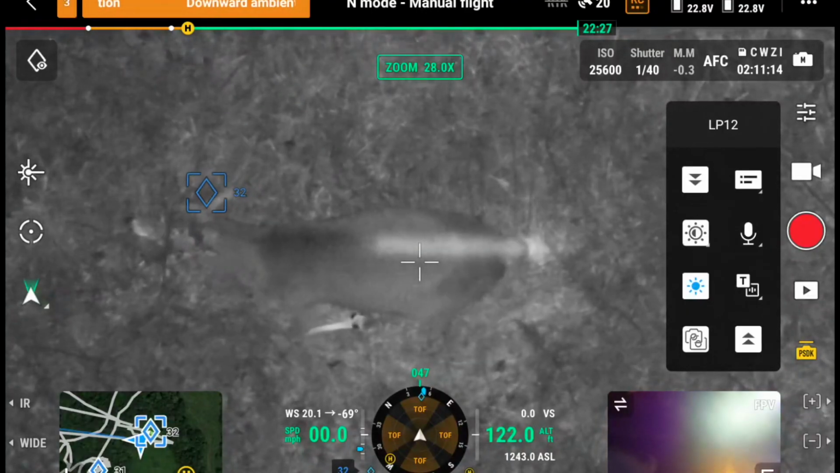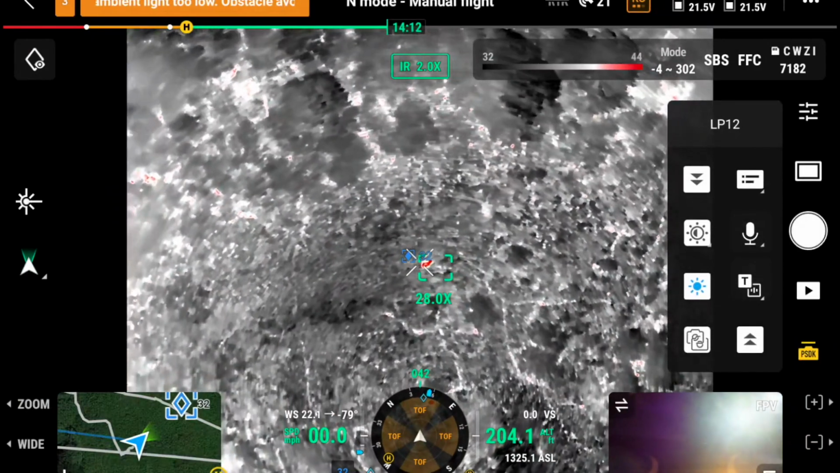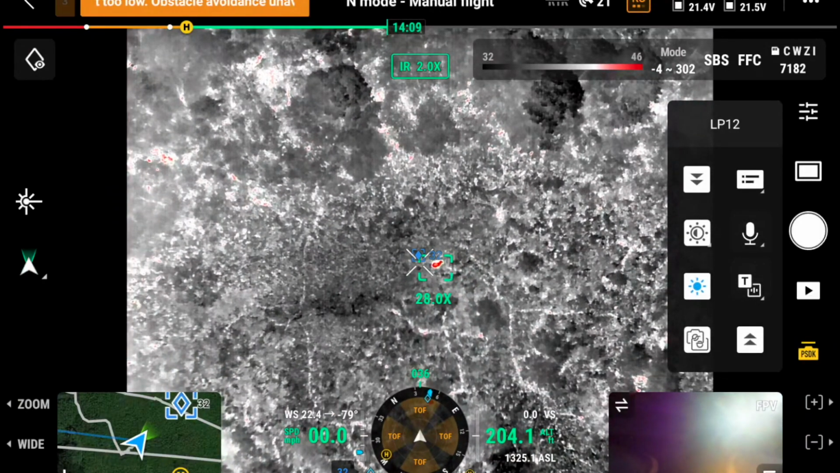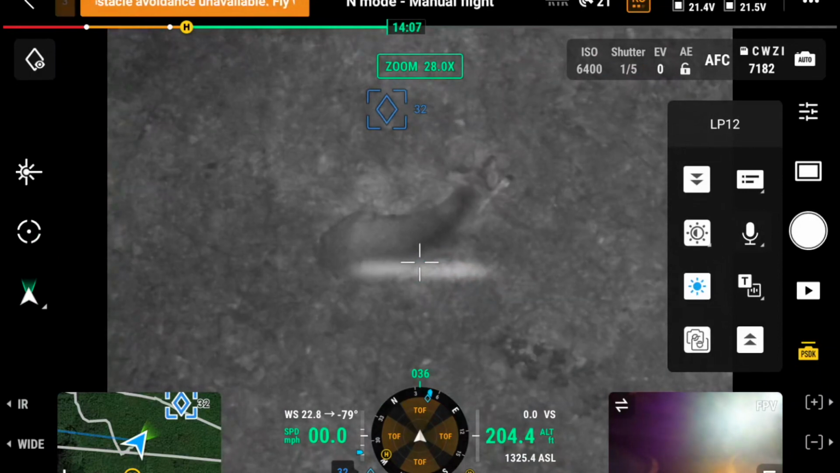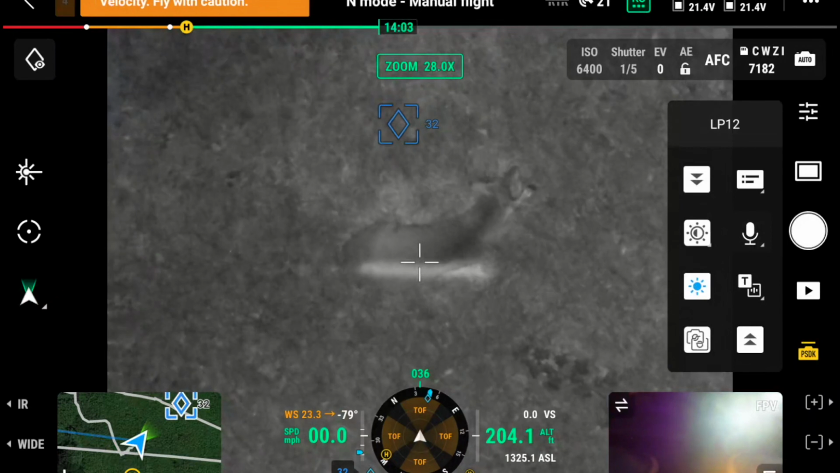His head is just doing strange things. He stands back up and turns around and then lays back down, and then I go change a battery and come back, and we look at him again, and we're all convinced. They're like, yep, this deer isn't acting right, that's got to be him.